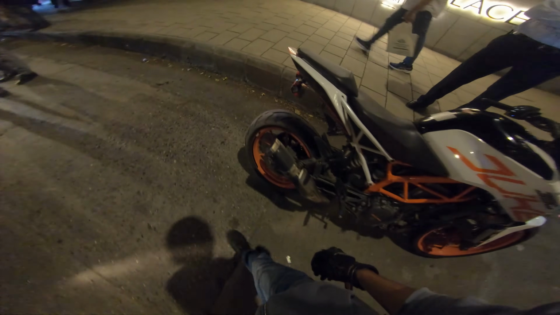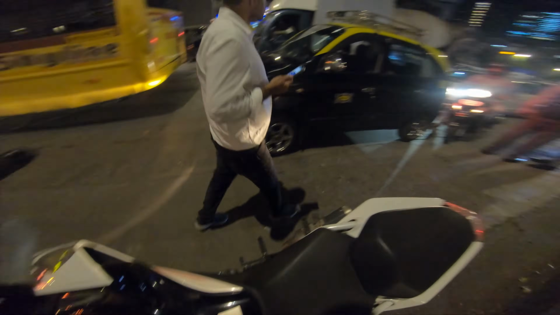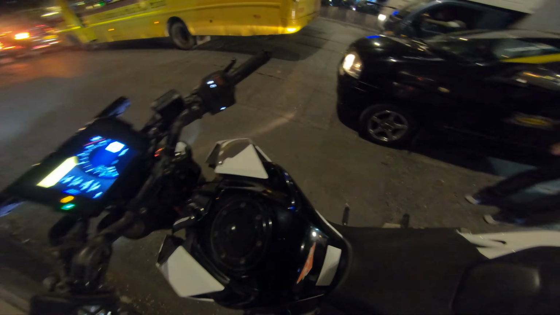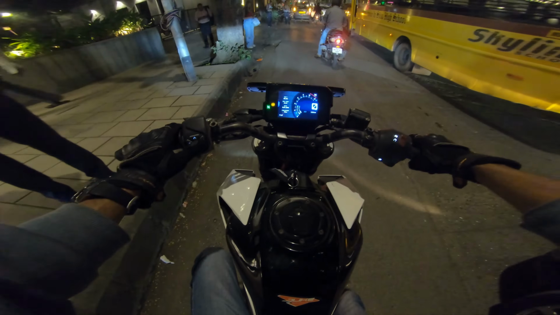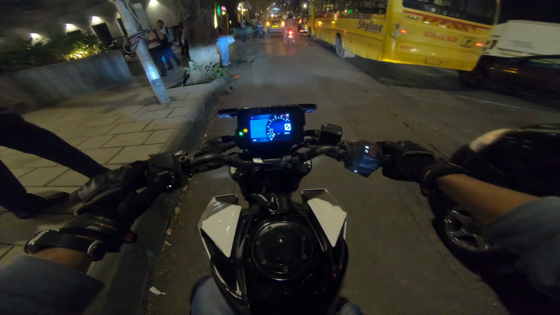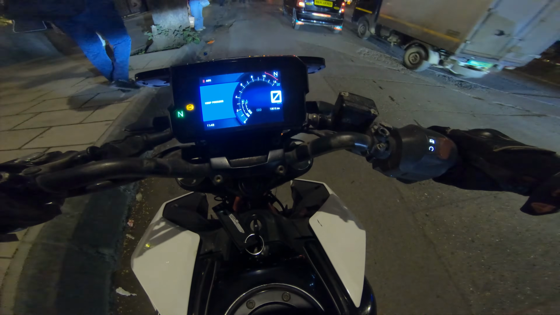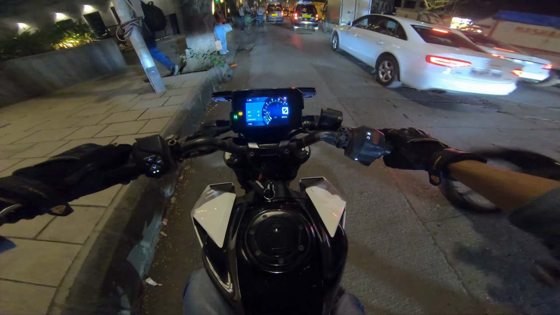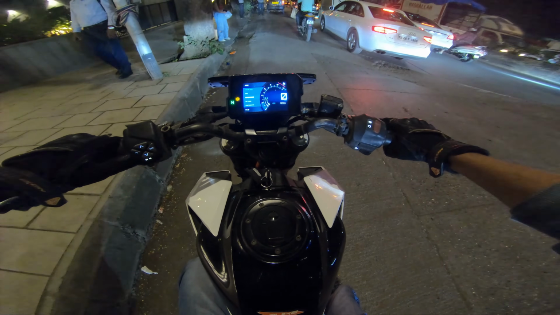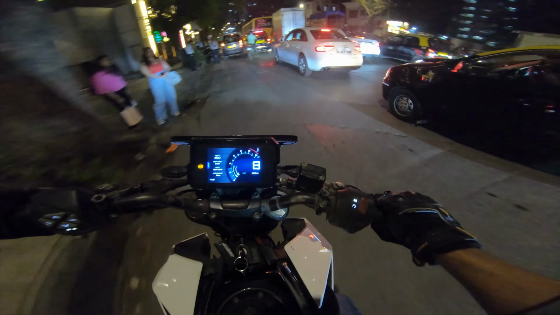Of course I've removed the DB killer because the bike bone stock sounds too silent. And I've noticed one thing: after removing the DB killer from the exhaust, the bike's flowing better. Earlier at low RPMs it would feel like it's choking. And of course I ride with the ABS off at all times because ABS is useless. If you know how to brake progressively, you don't need an ABS.